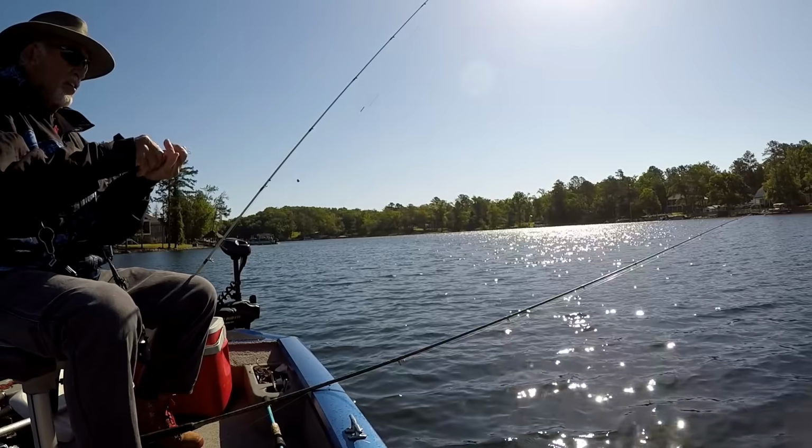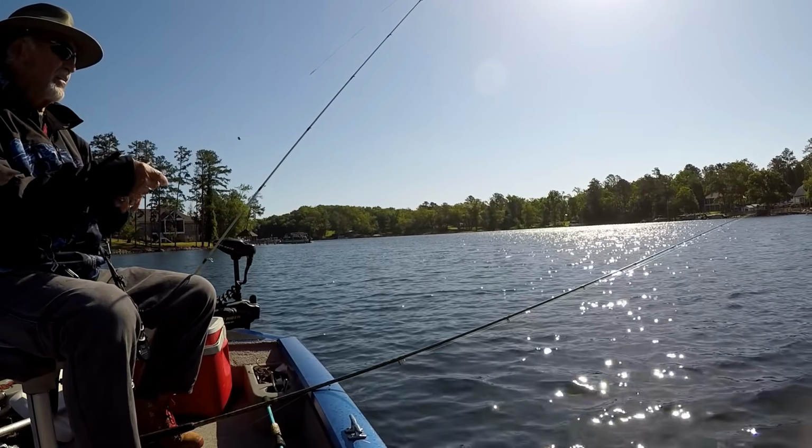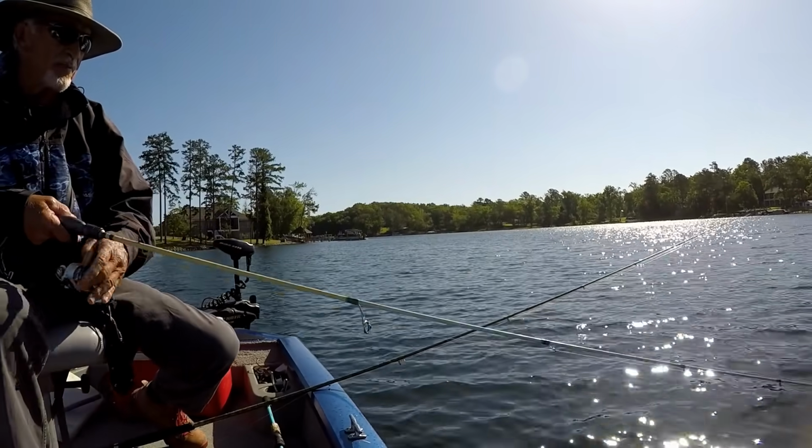With minnows. All along I've been fighting them doggone jigs, and I should have had minnows. I could have caught a limit right quick about every time, probably with minnows.